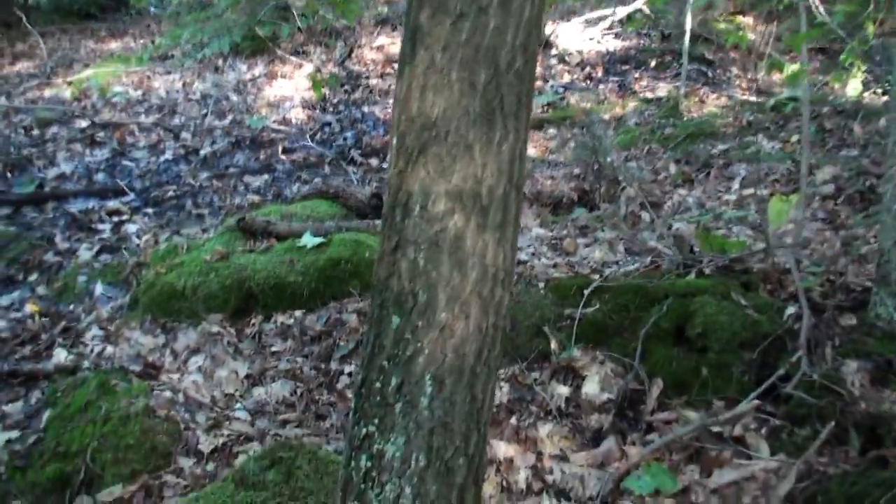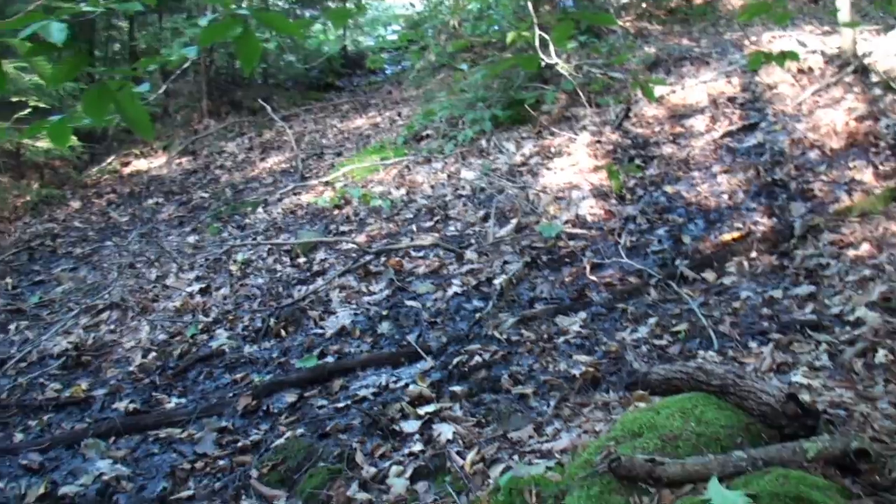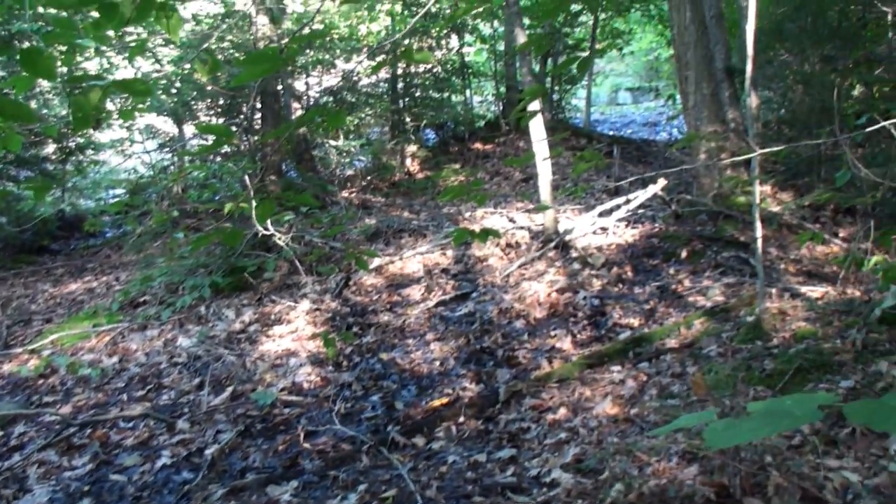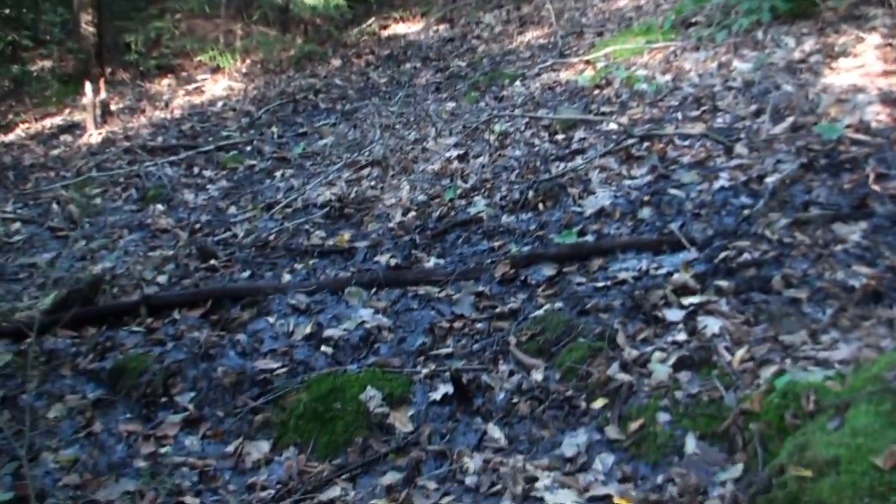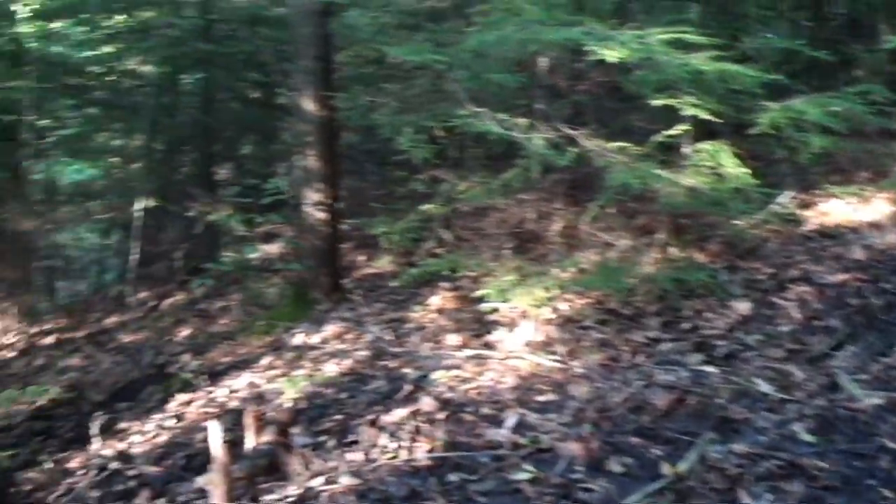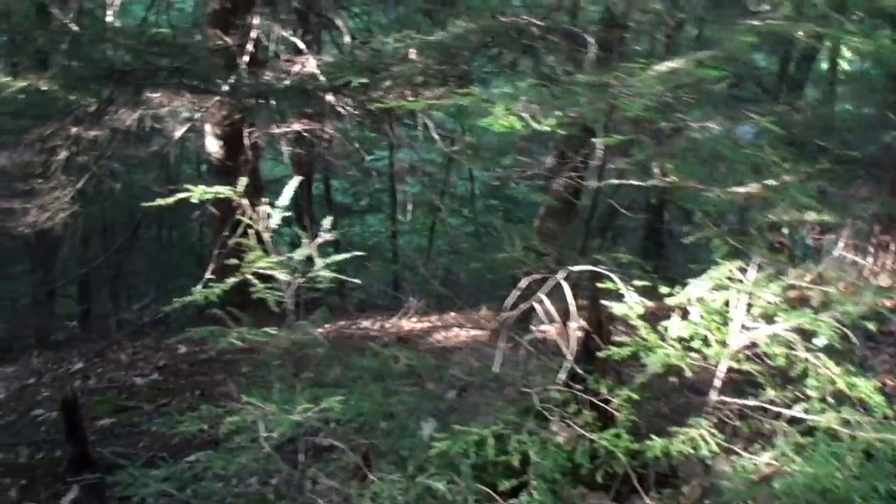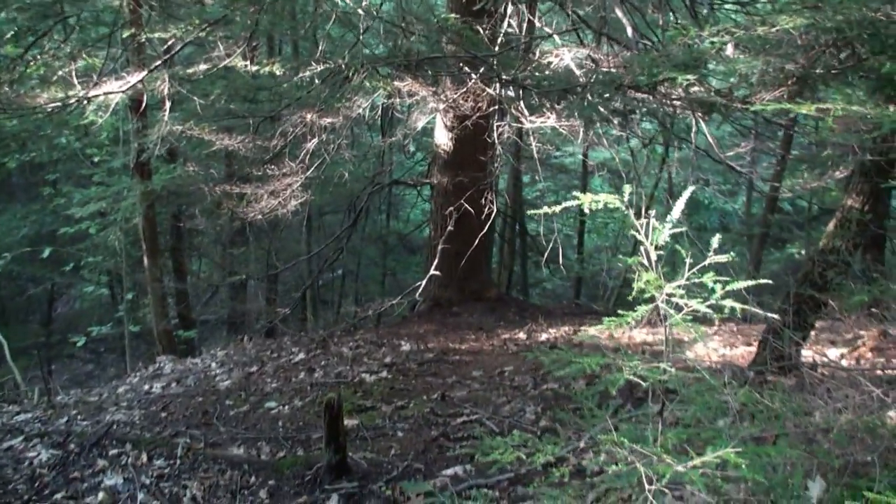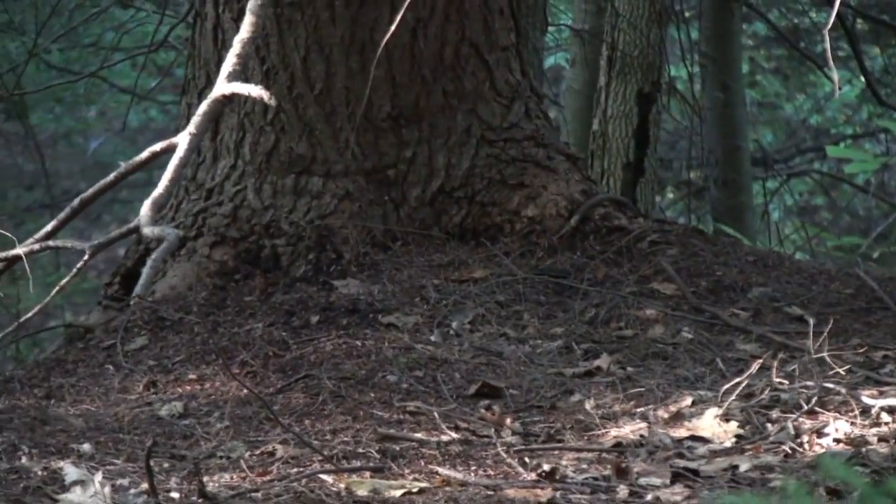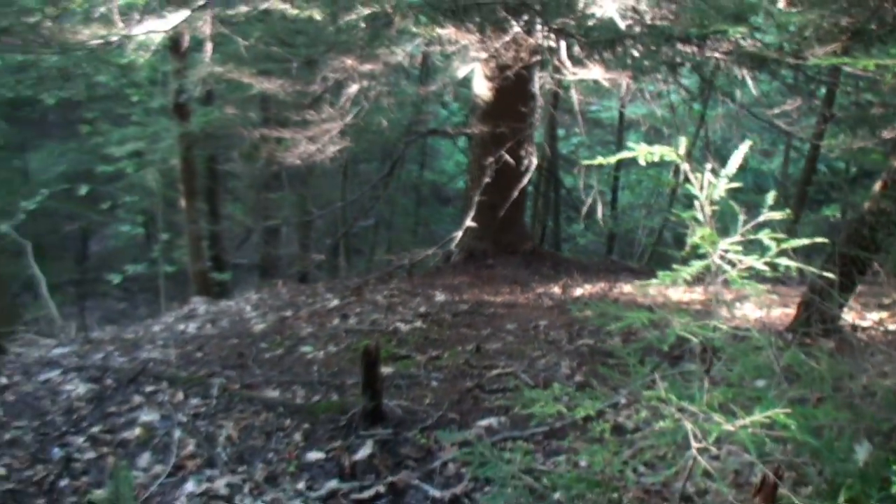Not really, I'm smelling something weird. It's not really a good place to put the trail cam, but let's see where a buck rubbed this at one time, destroyed the tree. Not really finding any prints yet. But yeah, that's a nice seat. You could sit right in there. If I was a squatch, man, right there. Nice place to hang out, overlooking the valley.